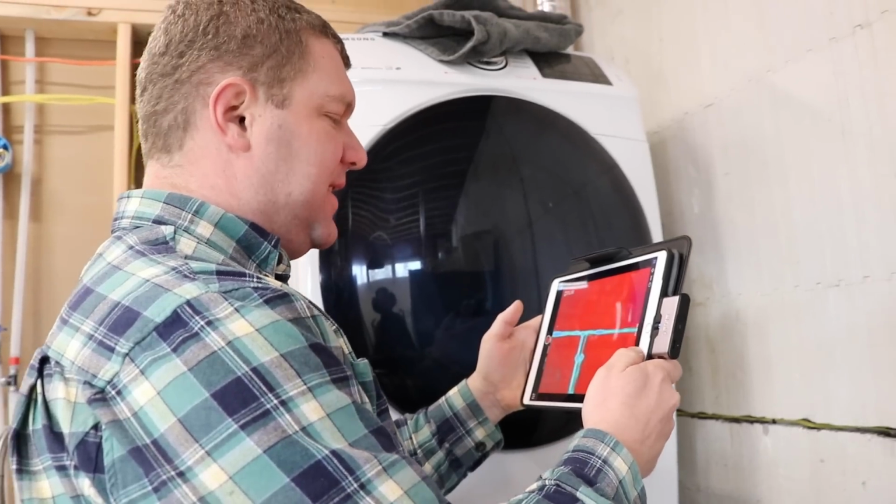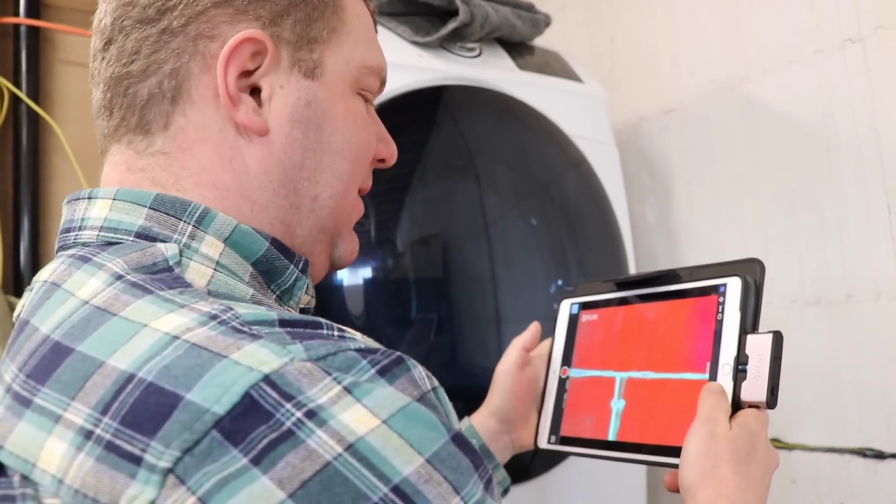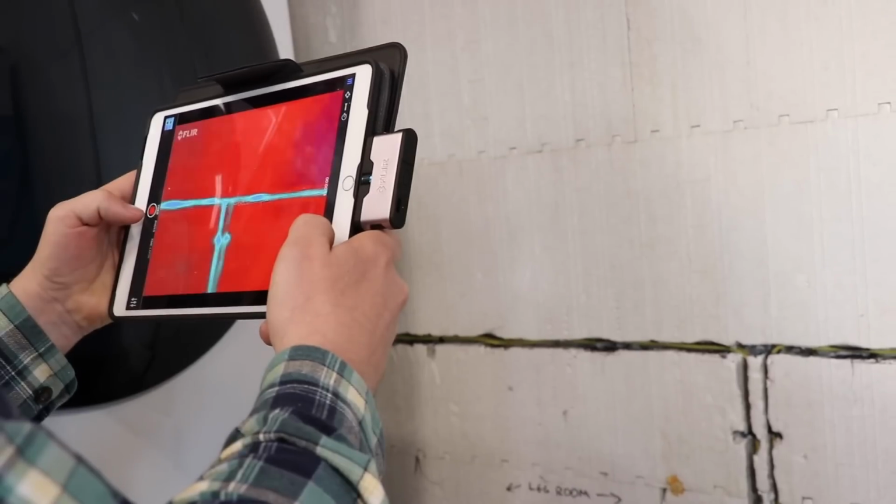This is just another example of the camera's ability to see heat and not necessarily the material that our eye would see. So we can see the wires that are located here, and of course we would want to avoid those if we were going to modify the wall at all.